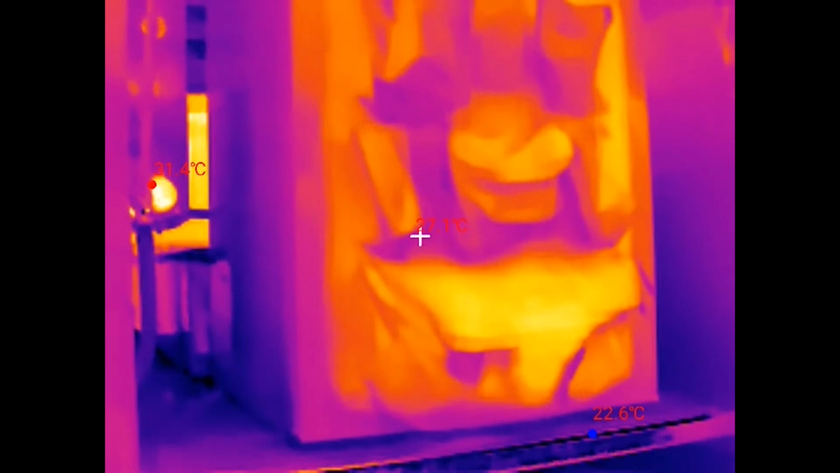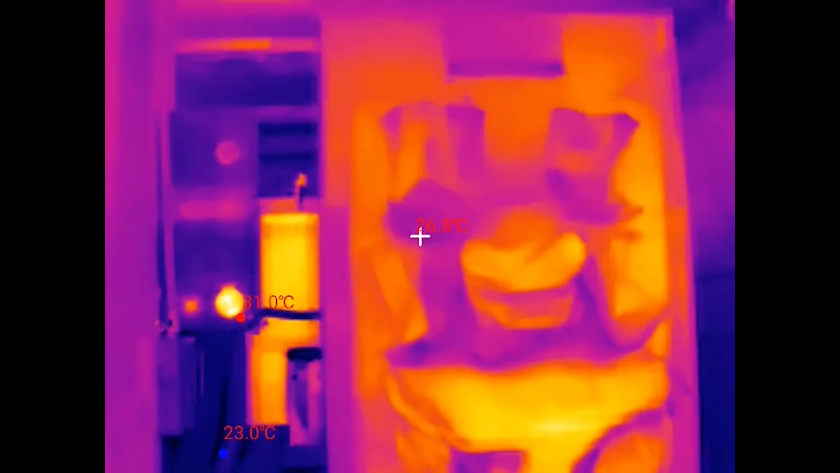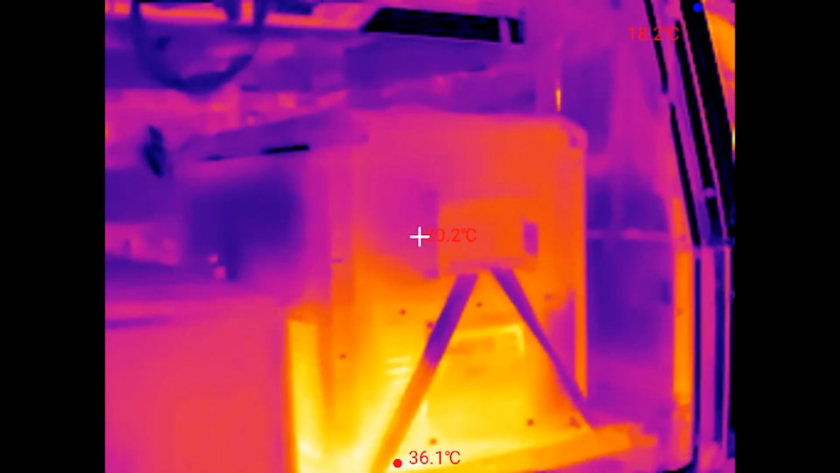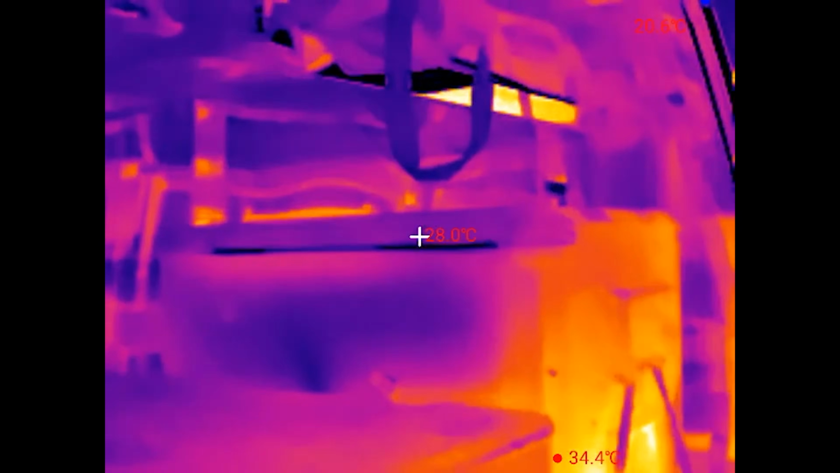The third test, which I think was the most important test, is to see which fridge has the best thermal insulation. I used a high-quality thermal camera to see the differences between the two. I wanted to see which one is better insulated, which one has better door seals, and which one cools evenly inside. The final test was to see which fridge stays coldest for longest when the power was switched off.